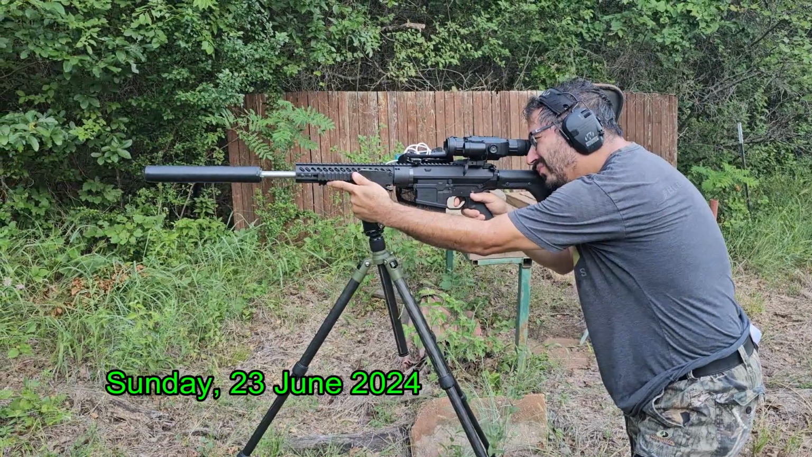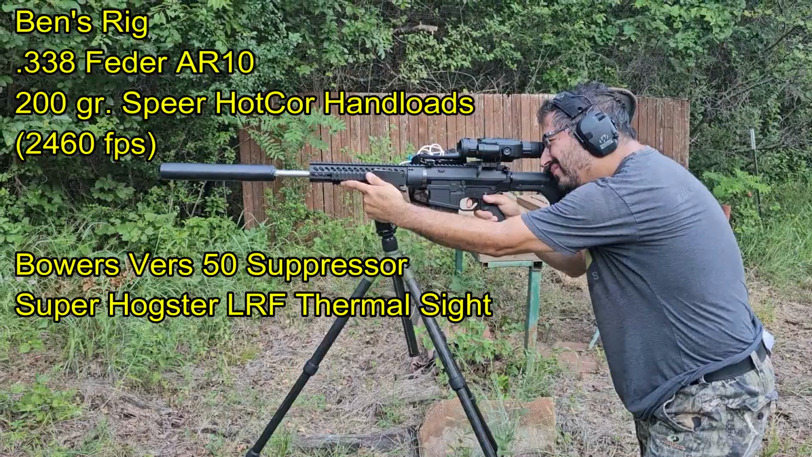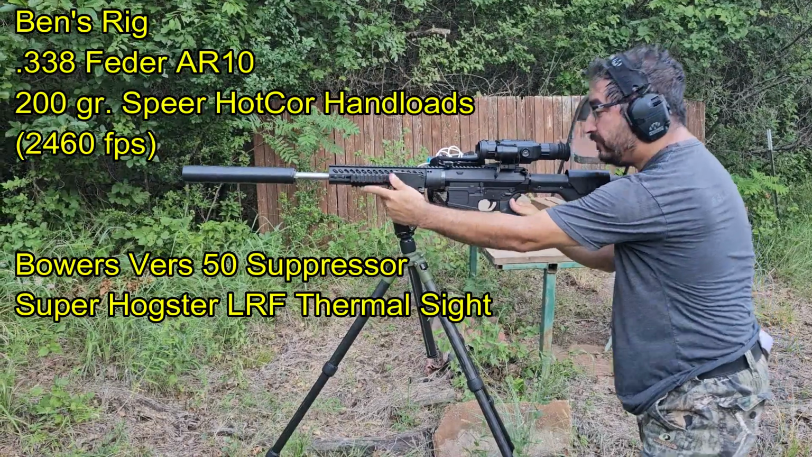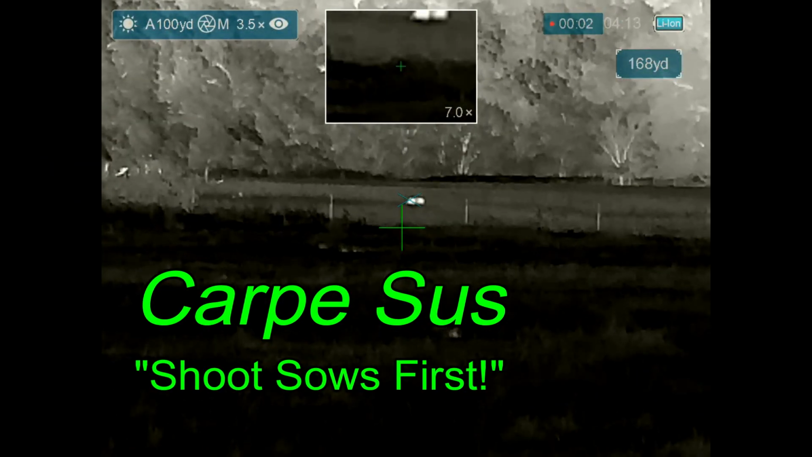On my last hunt with Ben, I met him at the range. Here he is at the 200-yard table, sighting in his 338 Federal AR-10, shooting 200 grain Spear Hot-Cor handloads. And with that, we moved on to the first property of the night.